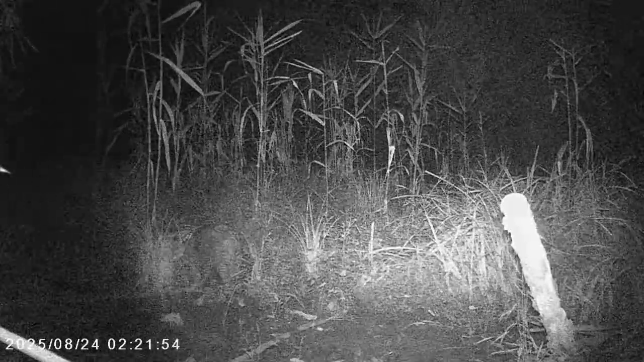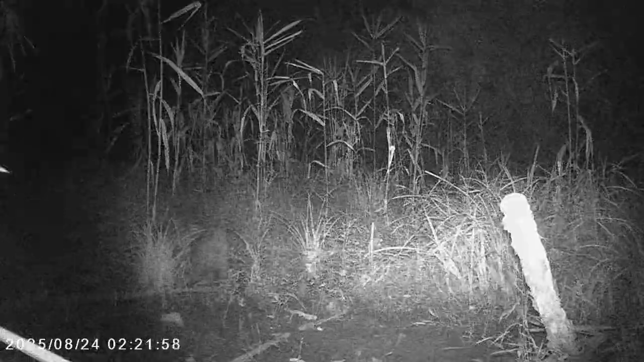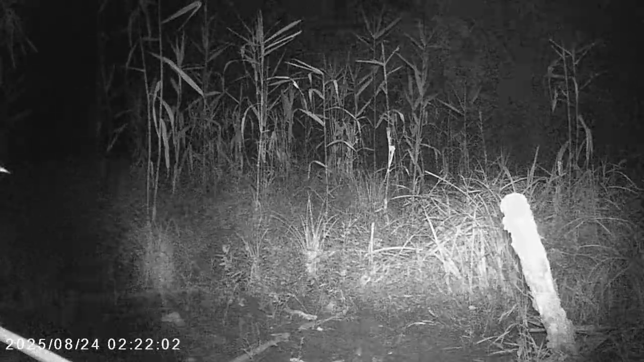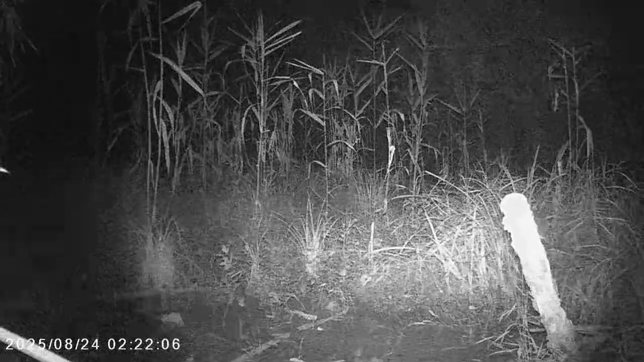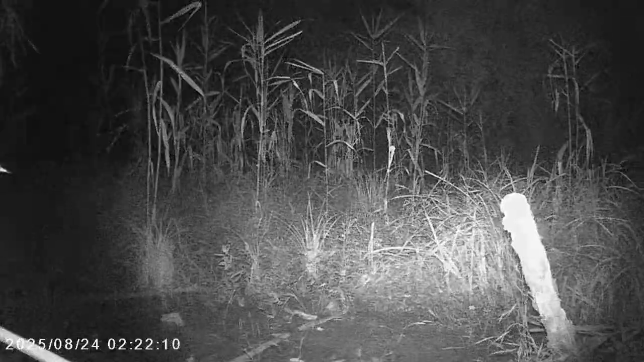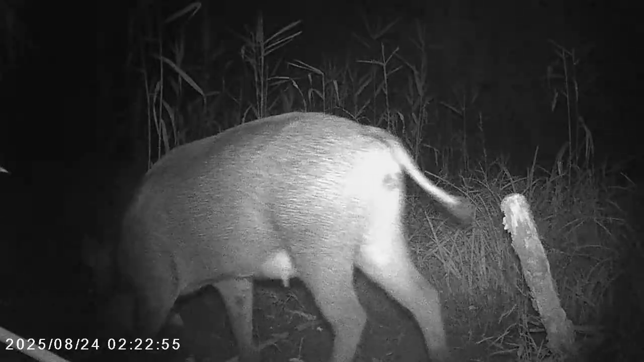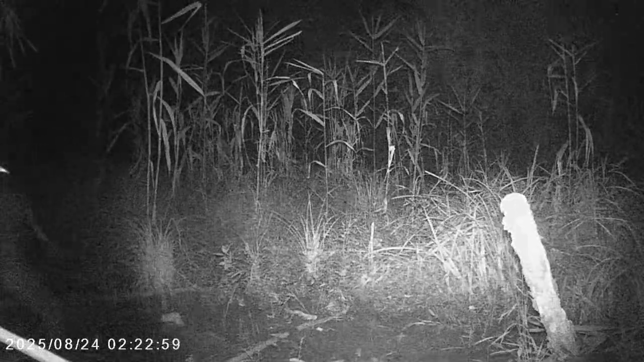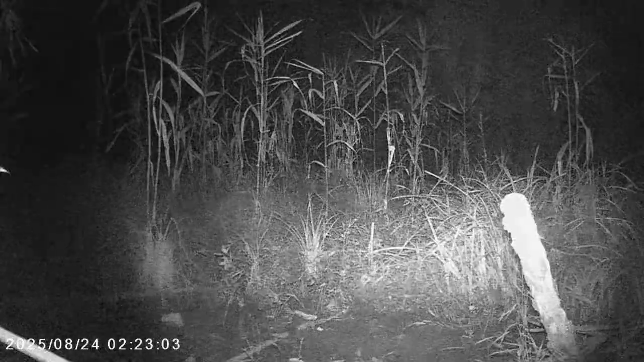And in last week's camera we did see 4 of these, as one had some misfortune. And there is mother, as you can see. She's ready to give milk to her little ones.